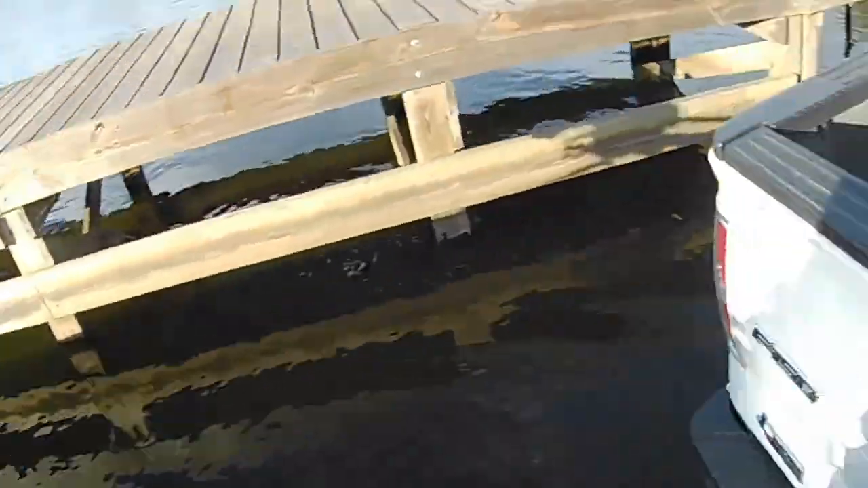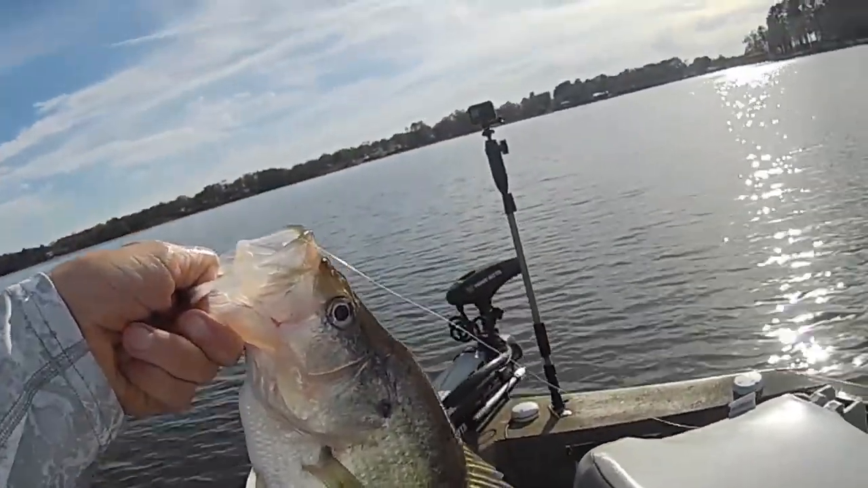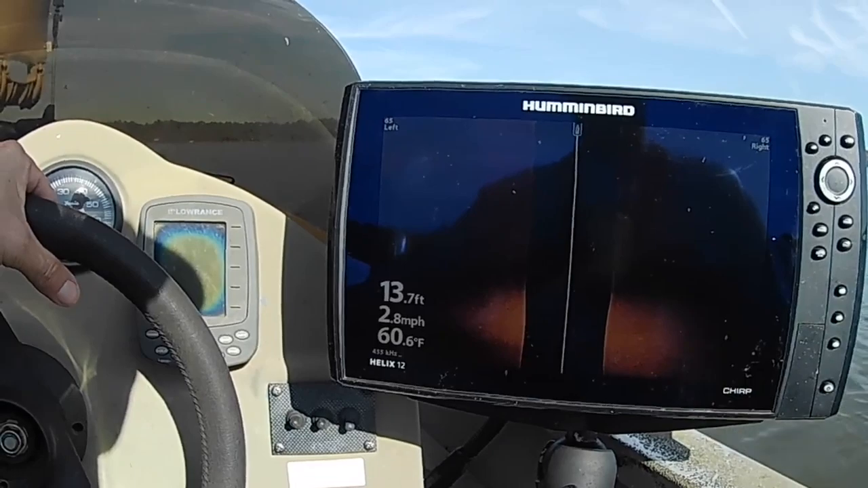Whew. Oh, yes. Man, look at that. You think that ain't a good one right there? All right, y'all. What I'm going to do is ride around and use my side imaging and see if I can't find some brush piles.